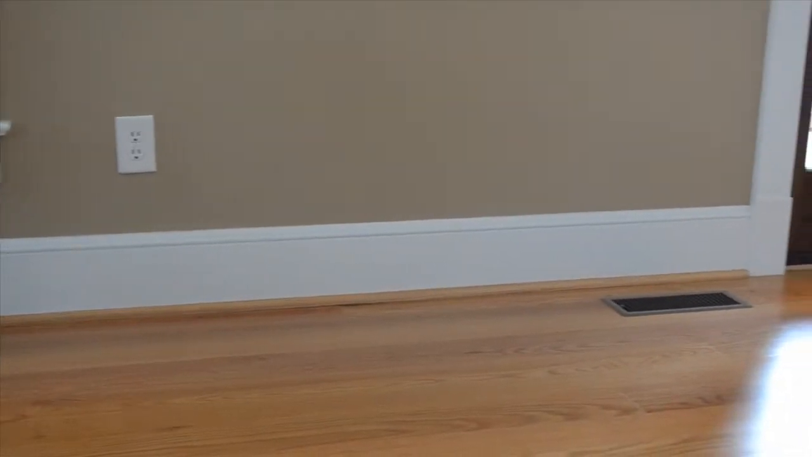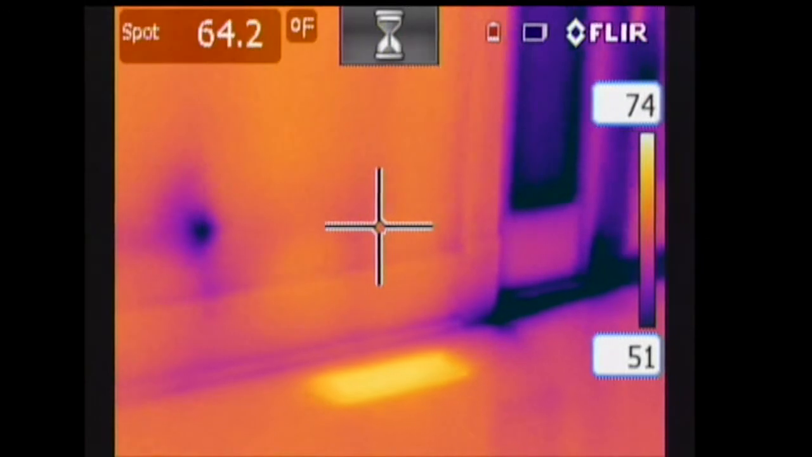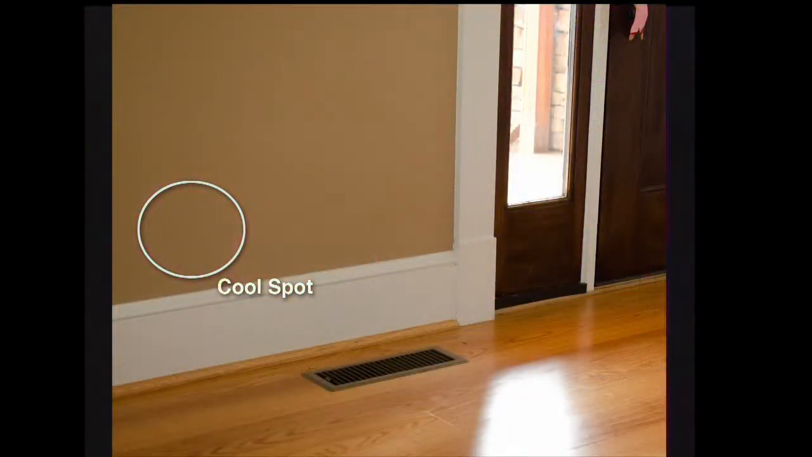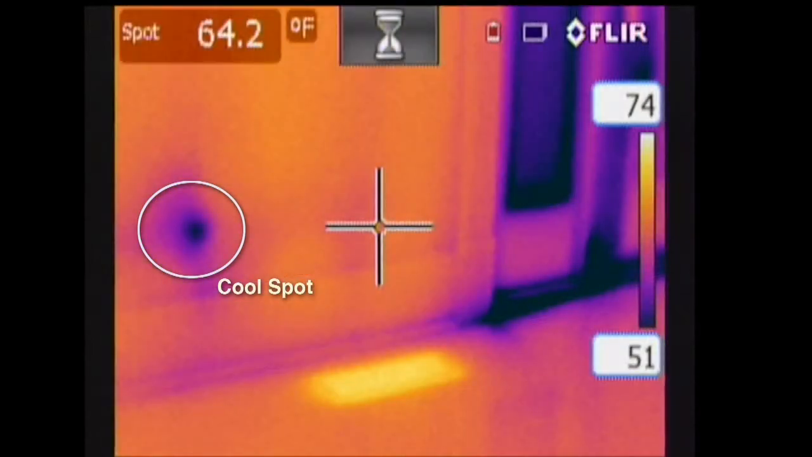This image here of an interior wall looks perfectly normal, but when looked at through a thermal imaging camera, it shows a cold spot, which is actually an exterior outlet that is allowing cold air to enter into the wall cavity. A thermal imaging camera can also help us to detect problems with air seals around windows and doors.